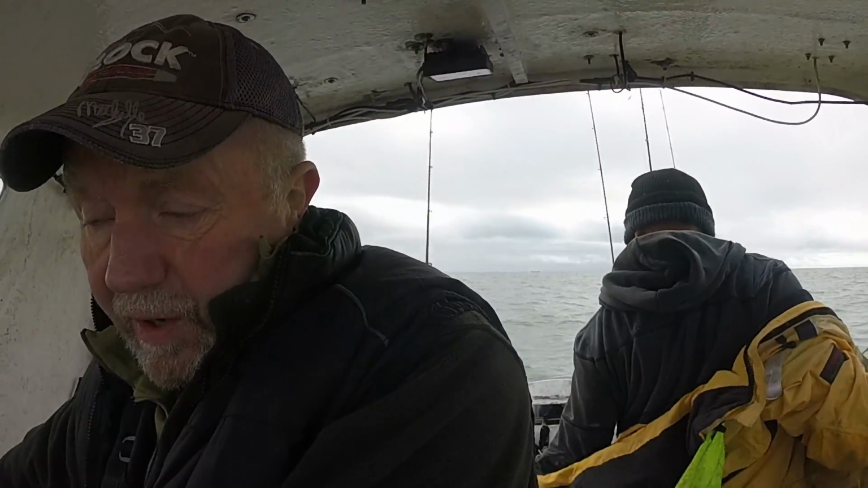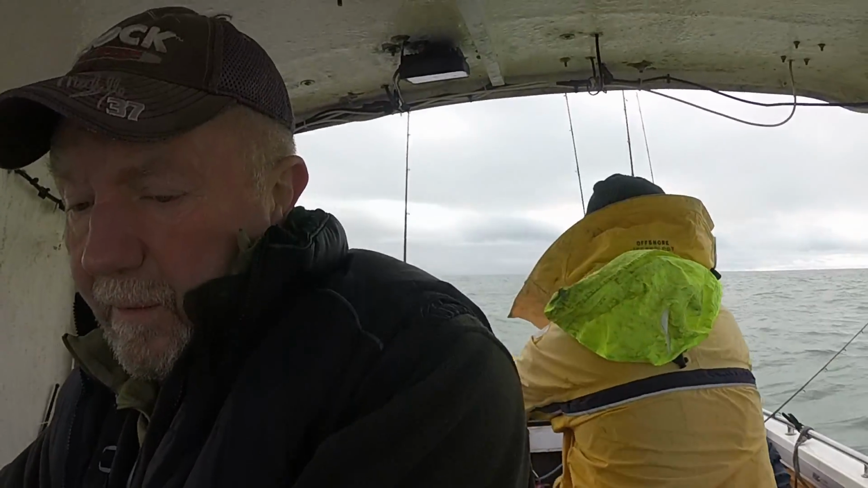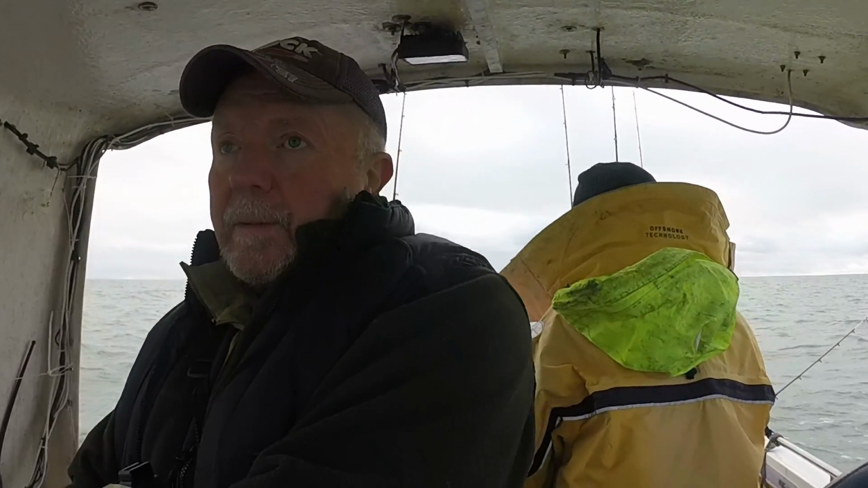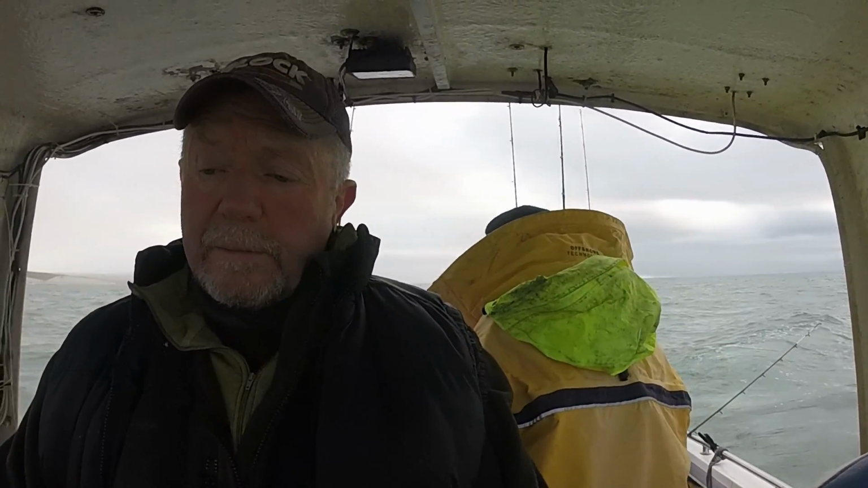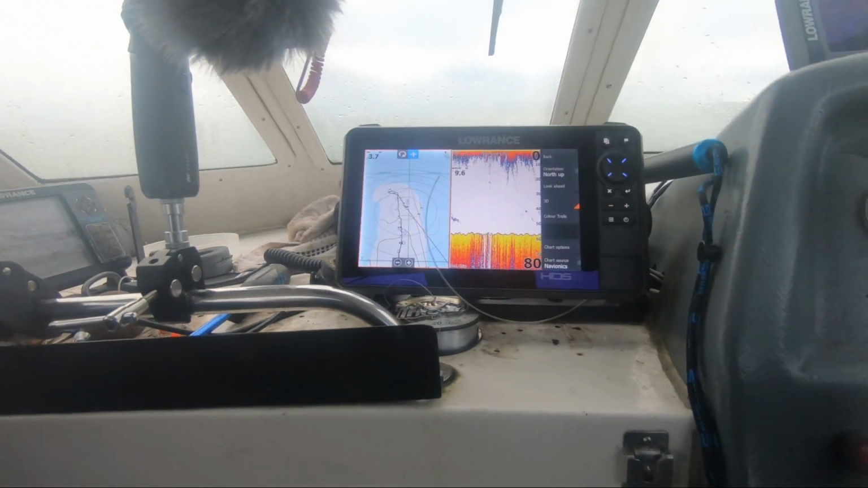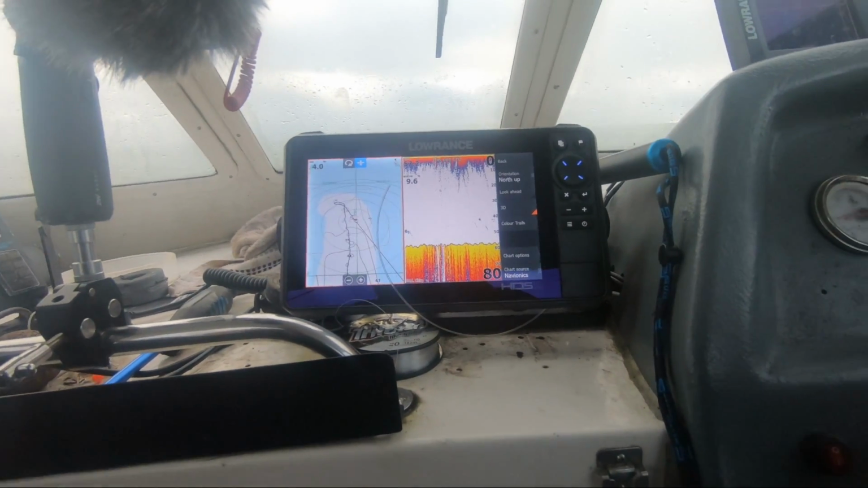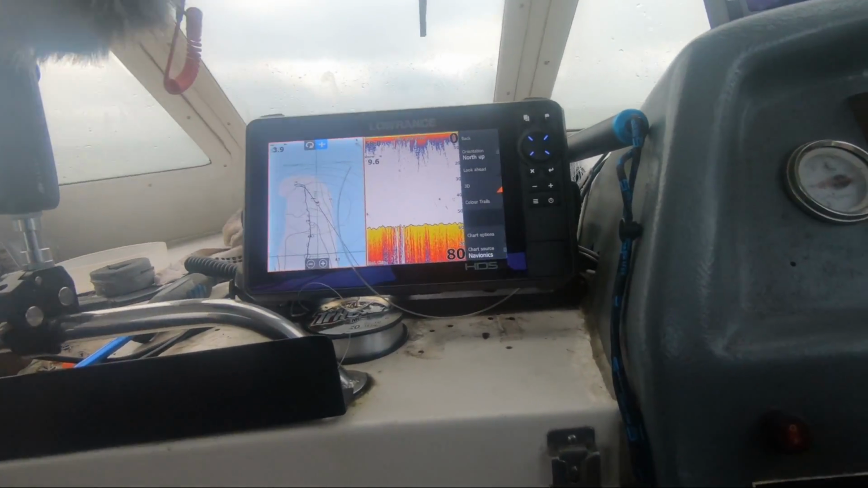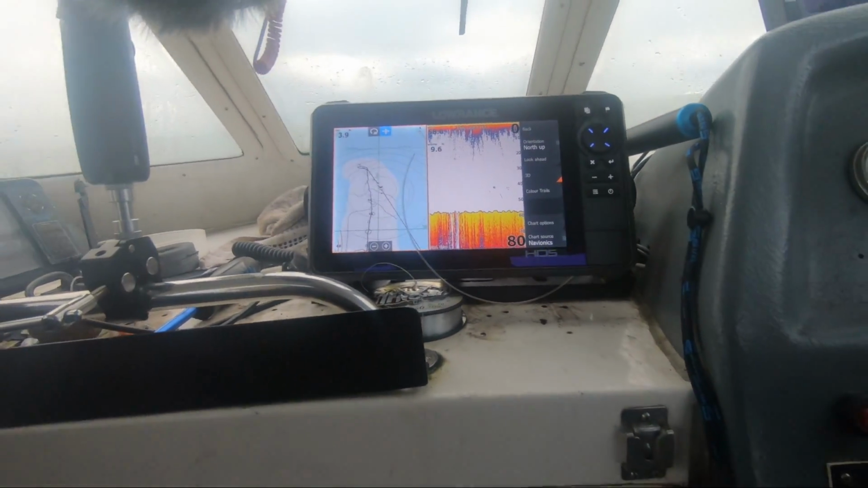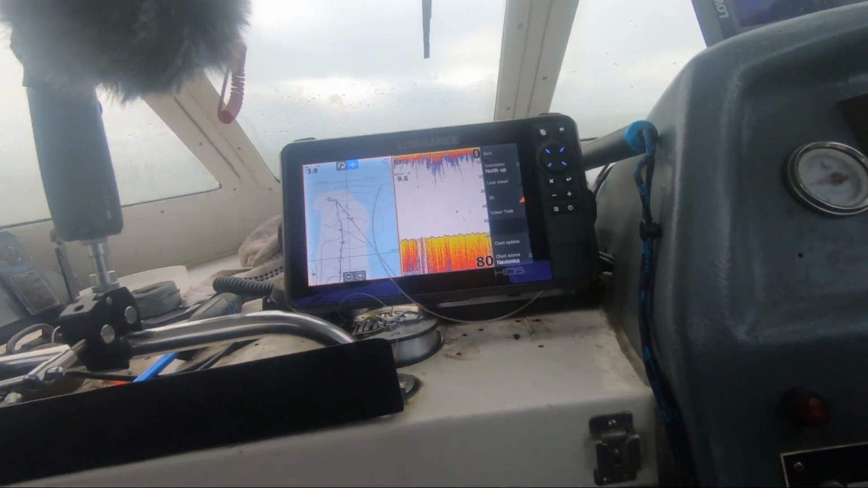Drifting in a very strange direction. As you can see, because the wind is opposing the tide, we've kind of kited north.